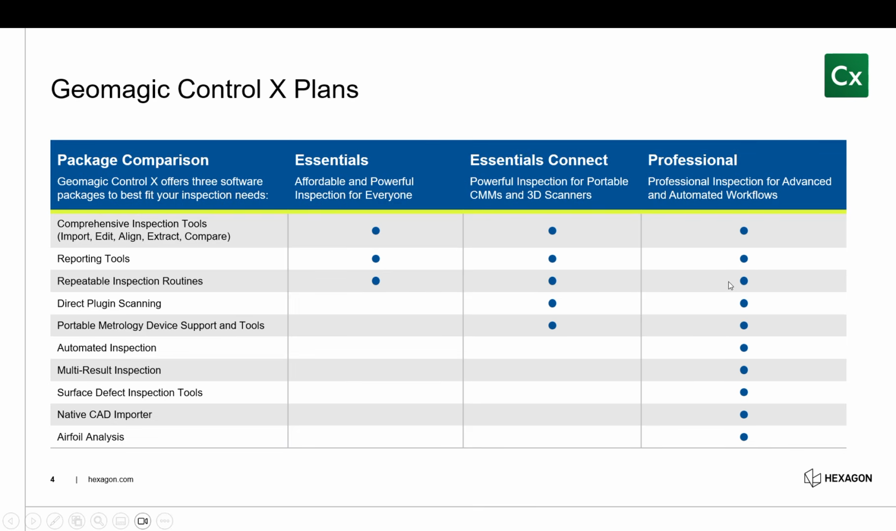Now, if you need a little bit more from that, we can also look at Control X Professional. This has a few more tools, including tools for automated inspections, so setting up a template, having a server, and then every time new scan data is dropped into that folder, it automatically runs an inspection and saves the report into a different folder. You can also have multiple result inspections, surface defects, import native CAD files, and some more advanced tools like the aerofoil analysis.